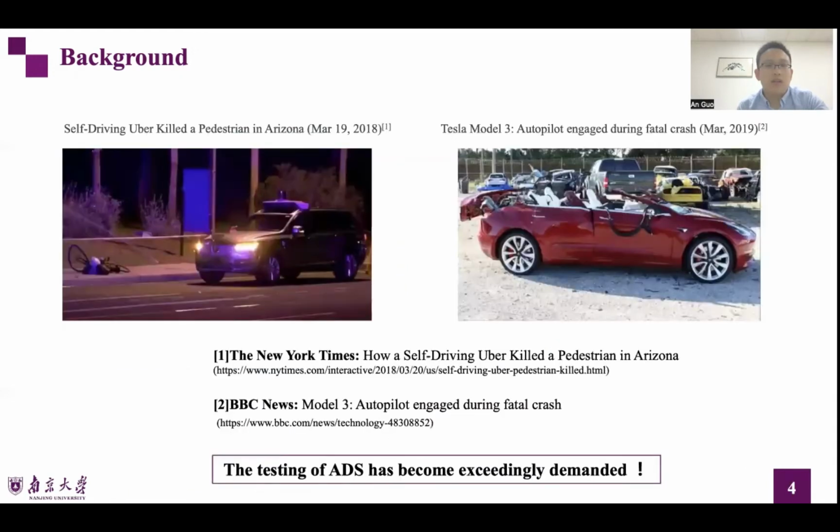However, such intelligent systems often demonstrate incorrect and unexpected corner case behaviors that can lead to fatal collisions when deployed in real-world environments. Various such real-world cases have already been reported. For instance, a self-driving Uber killed a pedestrian in Arizona in 2018, and Tesla's self-driving vehicle rammed a truck directly in 2019. There is an urgent need to explore a better approach to effectively test self-driving software.